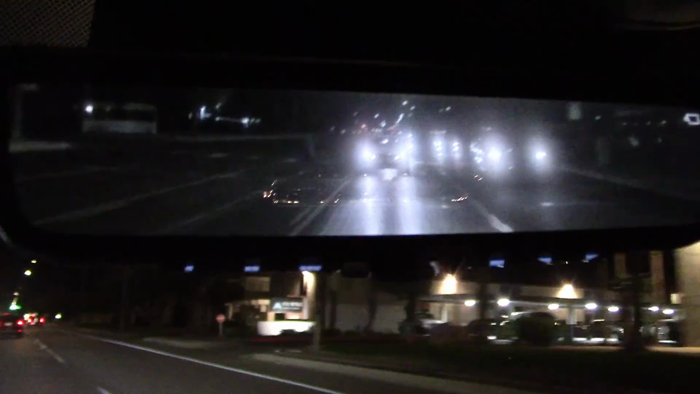This camera system in the rearview mirror looks pretty good in the daytime, but at night you get so much glare from the headlights it's hard to see anything. Like so. But again, with the auto-dimming mirrors, you can't see anything anyway, so what difference does it make, right?